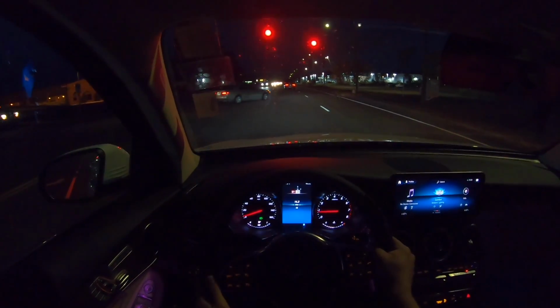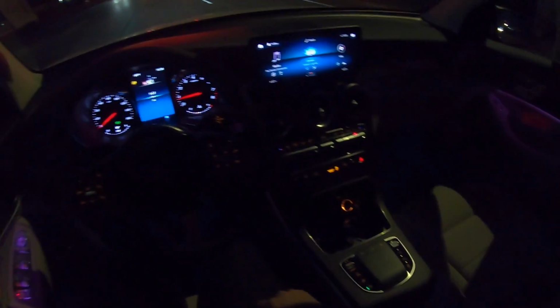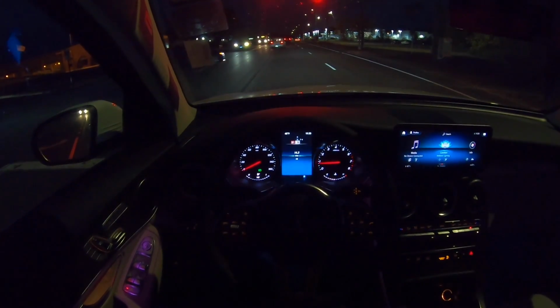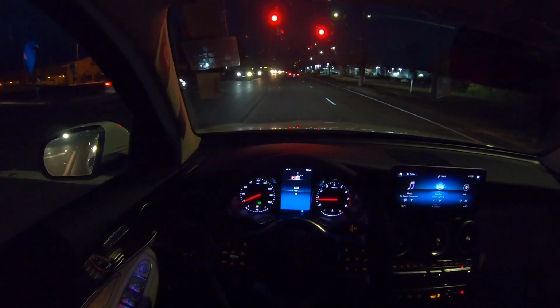Feels nice and solid. So this time I'm gonna go ahead and brake boost it for you guys, and turn off the engine shut off. We don't need that at the moment, and it is in manual mode right now, so I'm gonna go ahead and brake boost it.